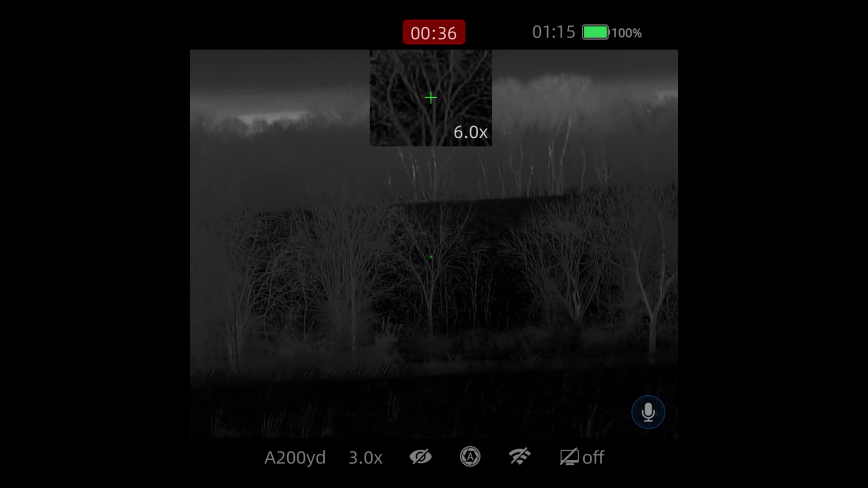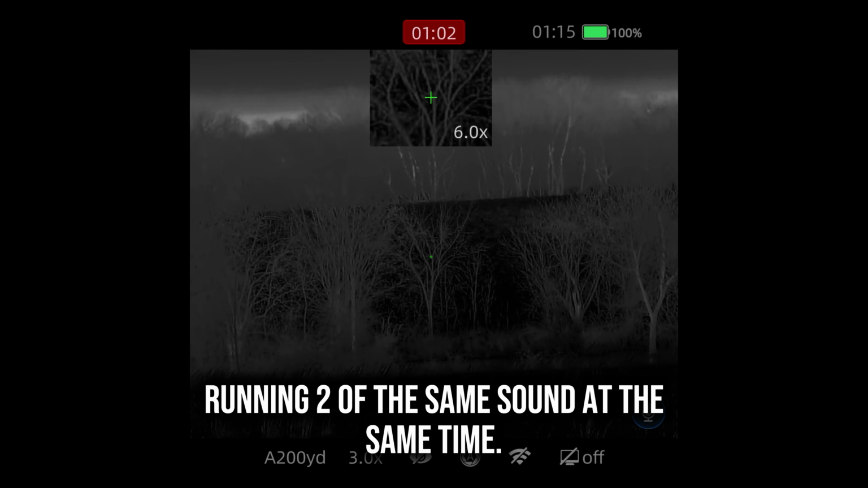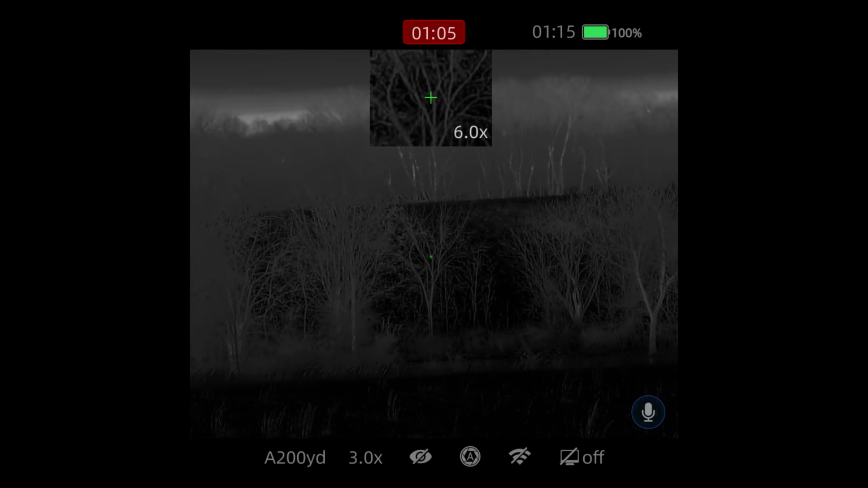Is that all the sound consists of? It plays for like 10 seconds, stops for like 10 seconds or something. That's kind of distance. I could run 2 of them. Yeah, or run 2 baby bunnies. I got double the trouble. It's kind of weird that it can do that, either.